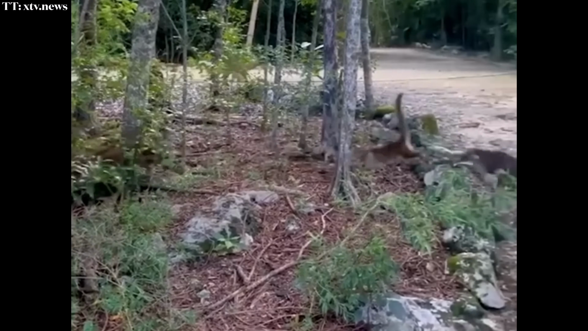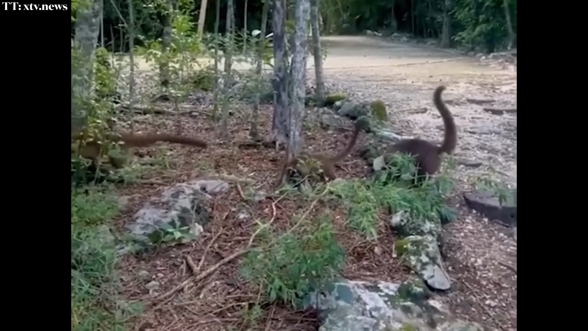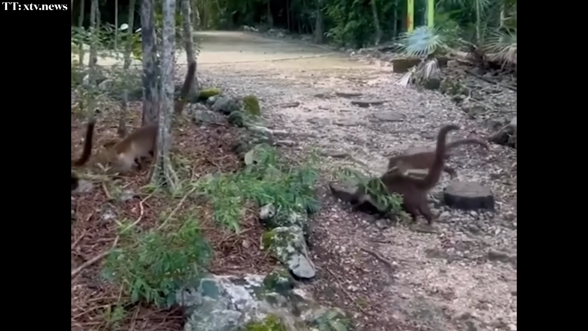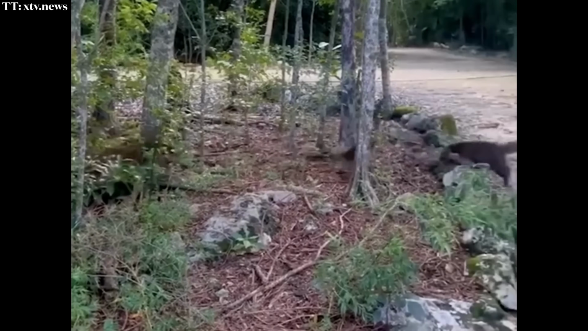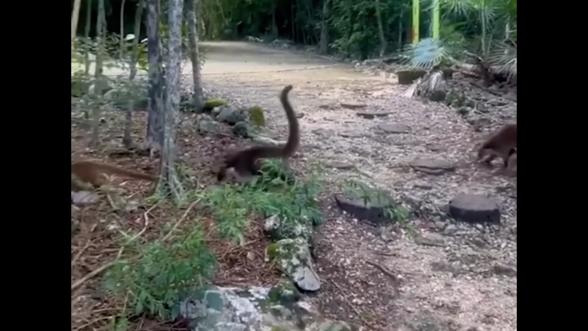Taking a look at a very weird video coming from the deep woods. It was taken in 2023 but hasn't been seen by many. A man began filming as some very strange looking animals made their way past him.